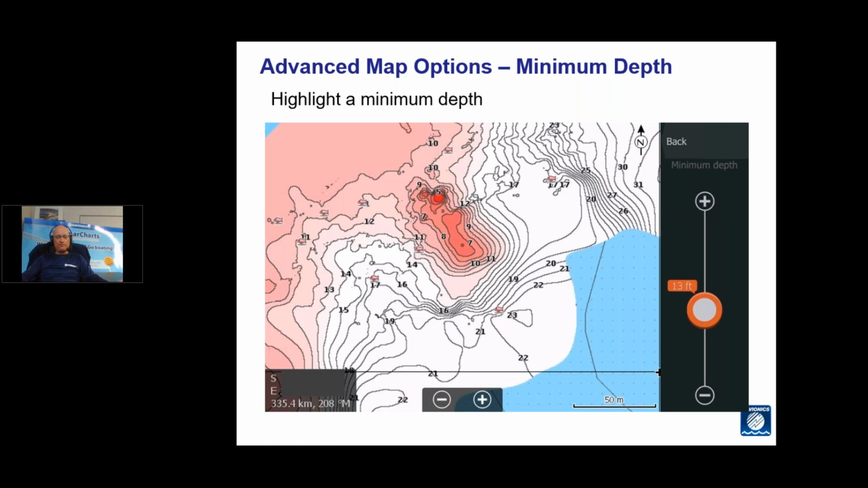This one is your minimum depth highlight. So what I've done here on that same chart is I've highlighted a minimum depth of 13 feet. So this is going to show me any depths under 13 feet, and you can see the transgression in the red there, so the brighter red for the really shallow stuff, then fading out to a lighter colour as it gets deeper. So you can see in the middle to top left of that, there's a really bright section there, which is a couple of pinnacles sitting up. And then it fades off into the shoaling areas around it.